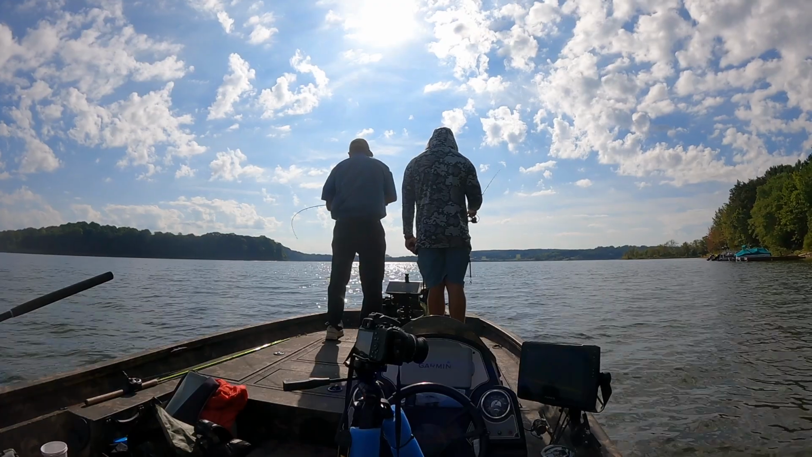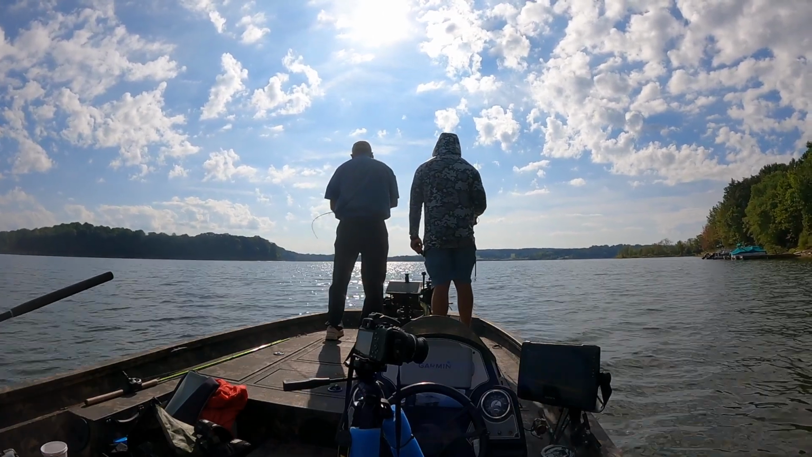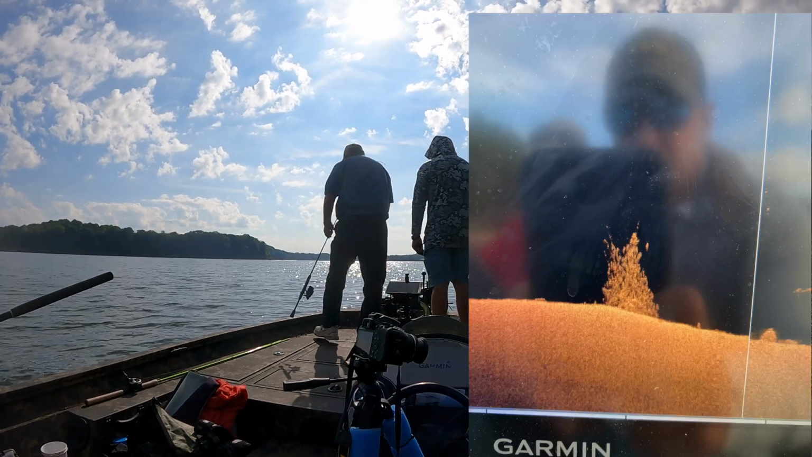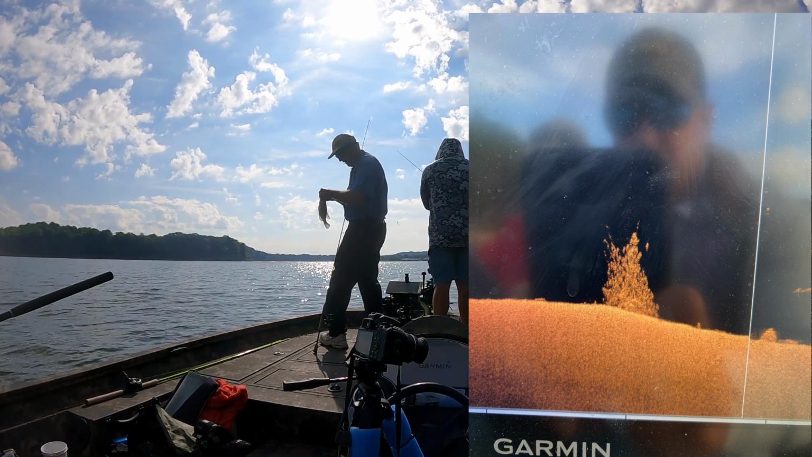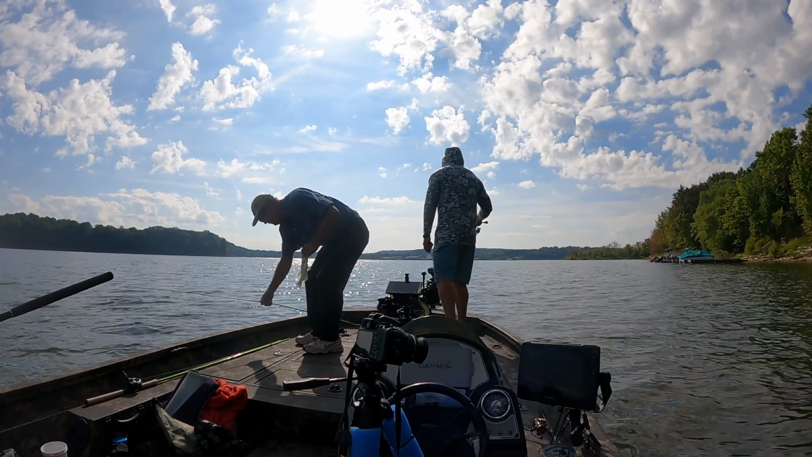I found some structure, and I wasn't really seeing the fish on the structure, and I thought that was kind of strange. And I saw this. I'll show you this image right here. So I saw this on a down scan. It wasn't on side scan. It was actually on down scan, which I was running side scan as well.